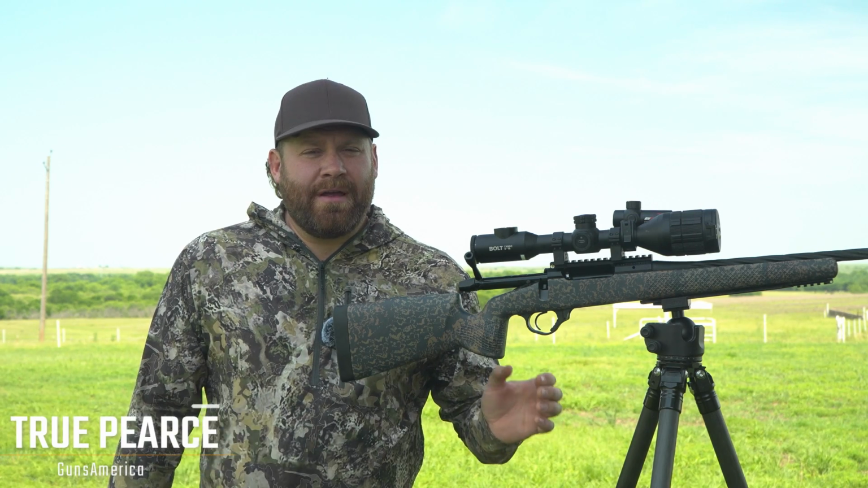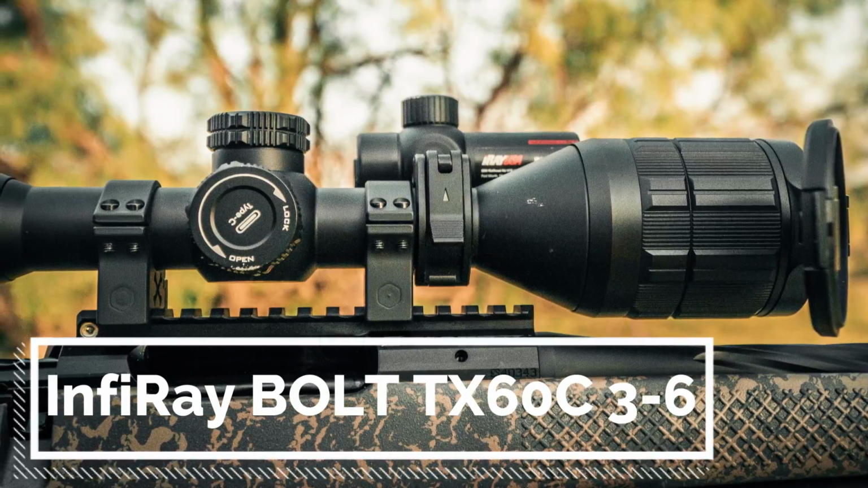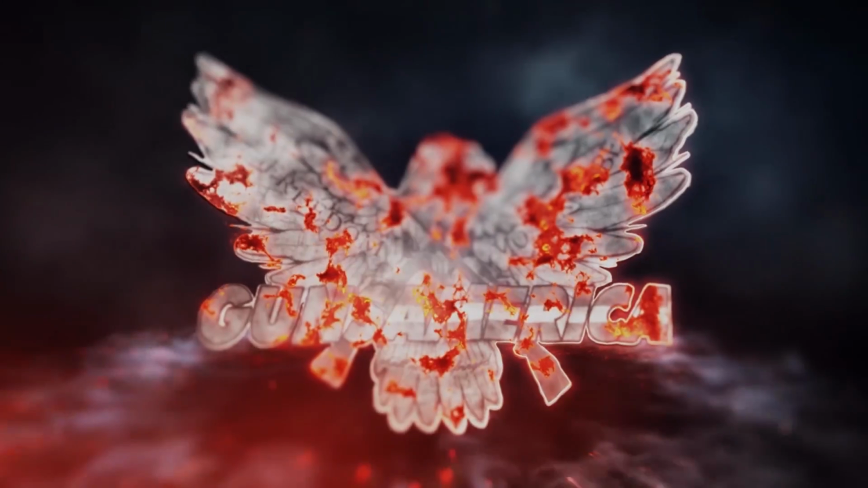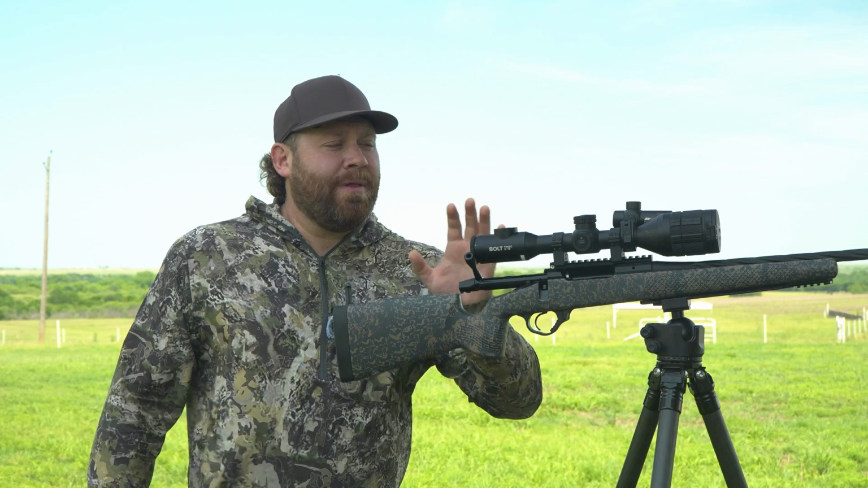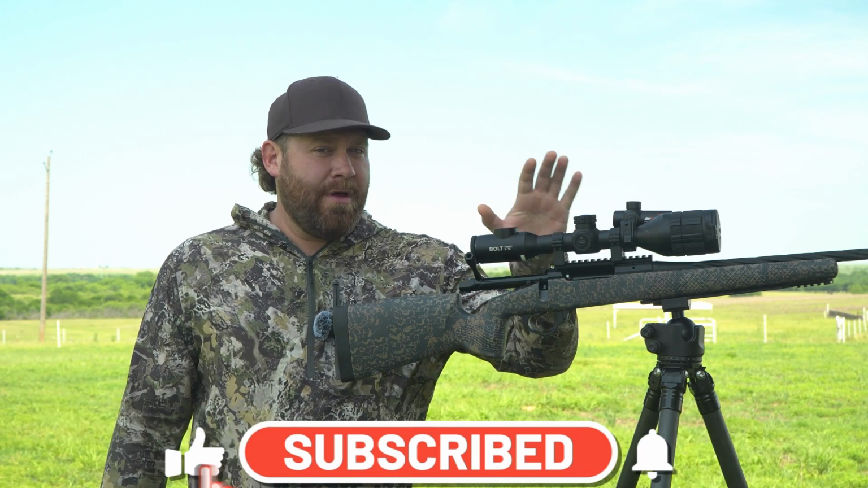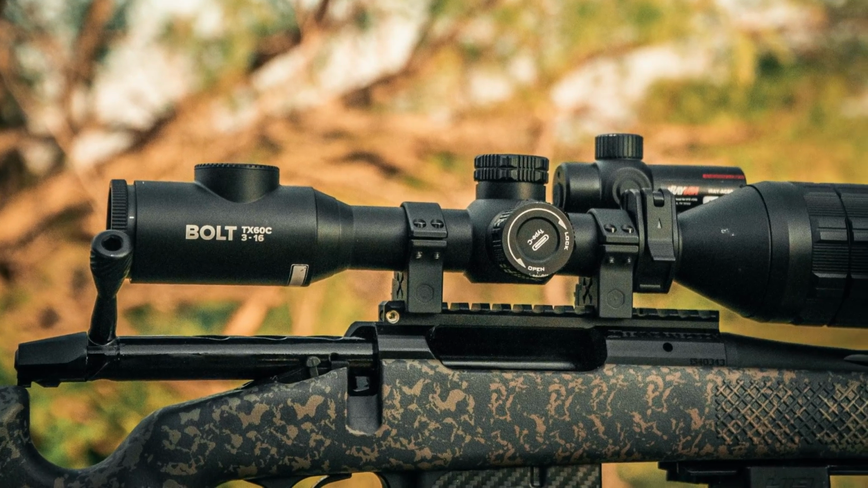True with Guns America, what you are looking at right here is an industry first. It's the InfiRay Outdoors BOLT TX60C. Let's quickly talk about what is so unique about this. This is a thermal rifle scope. It's a 30mm tube, so it uses your standard rifle mounts.